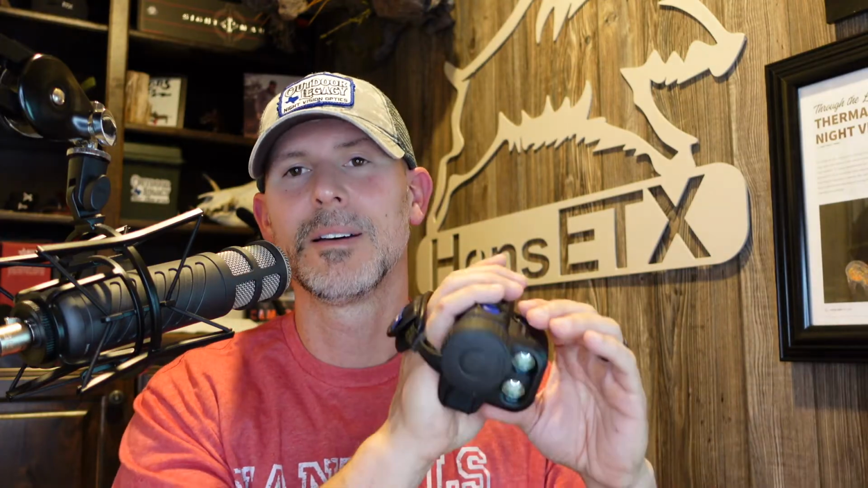Also, the laser rangefinder is going to be very accurate out to about 600 yards or so, maybe a little bit less, depending on how still you can keep your arm. That's the only challenge with the laser rangefinder model on the scanners, on the monoculars. If it's on a scope, it's a lot easier to keep steady, but on a scanner it's a little bit more of a challenge holding it steady enough to get a good range on a small target very far away.